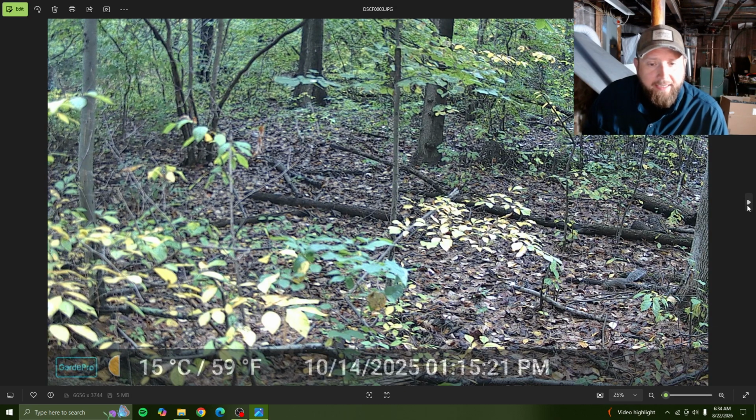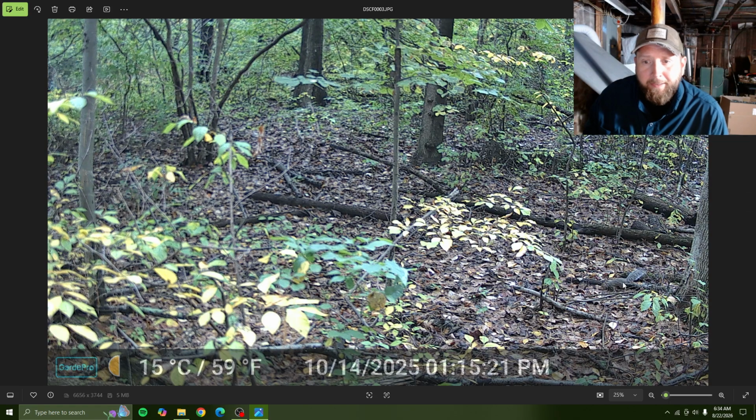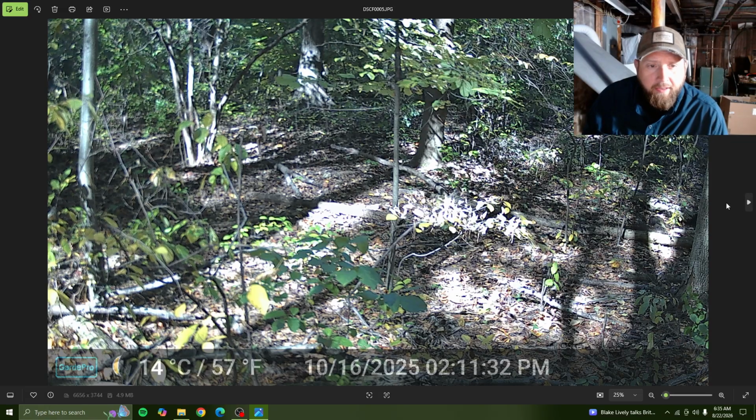All right, we got the next day at 1:15 p.m. See, now I think mine picks up scent. Oh, there's a squirrel. It's probably picked up the squirrel here. Yeah, this is early. I was still hunting, but I think I just stopped checking the trail camera. 2 days later, I don't see nothing. This was at 2 in the afternoon.